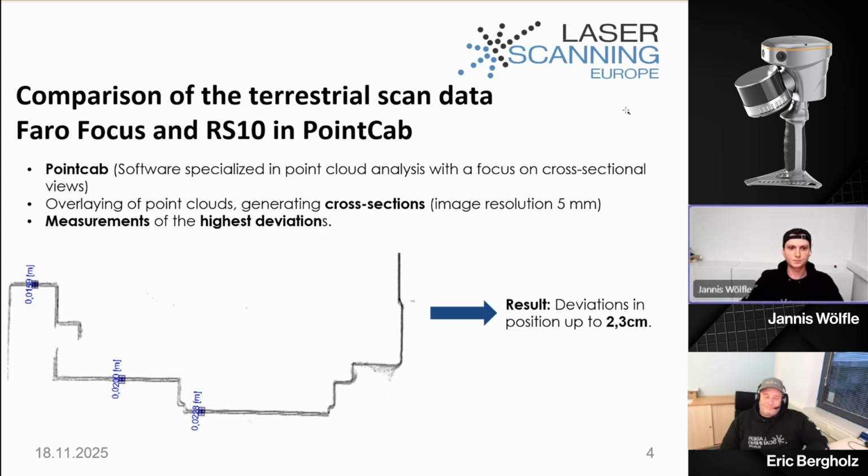After that, I compared the point clouds from the Faro Focus and the RS10, made some sections in PointCab and measured deviations. Here we can see the highest deviations I found: deviations in position up to 2.3 centimeters.